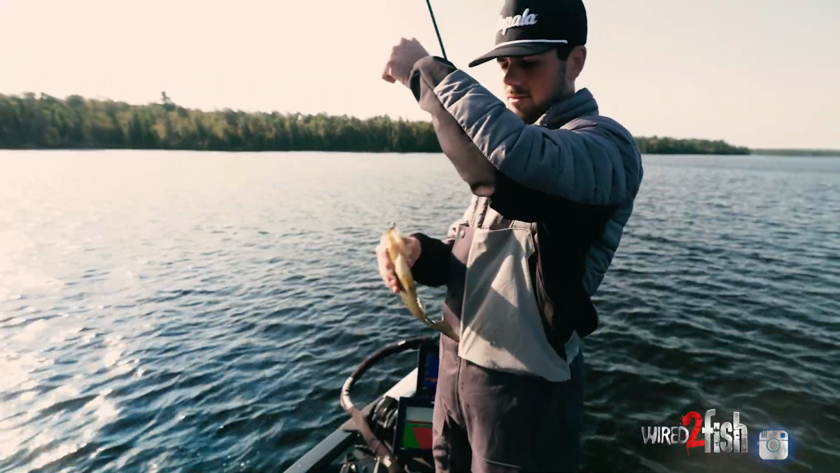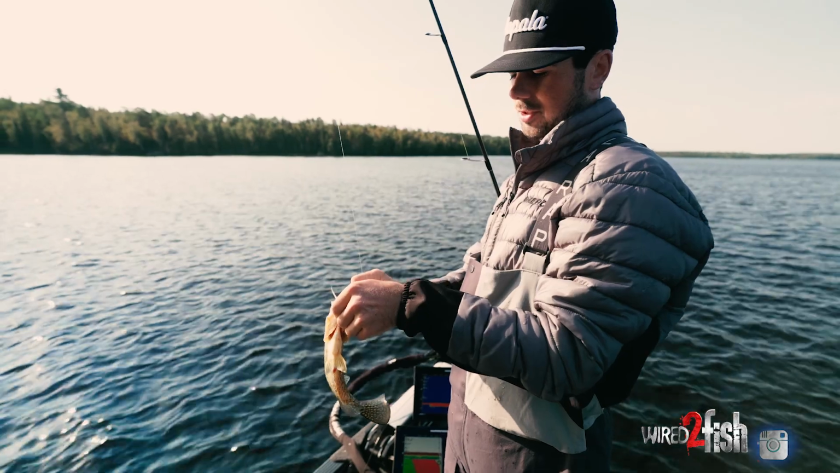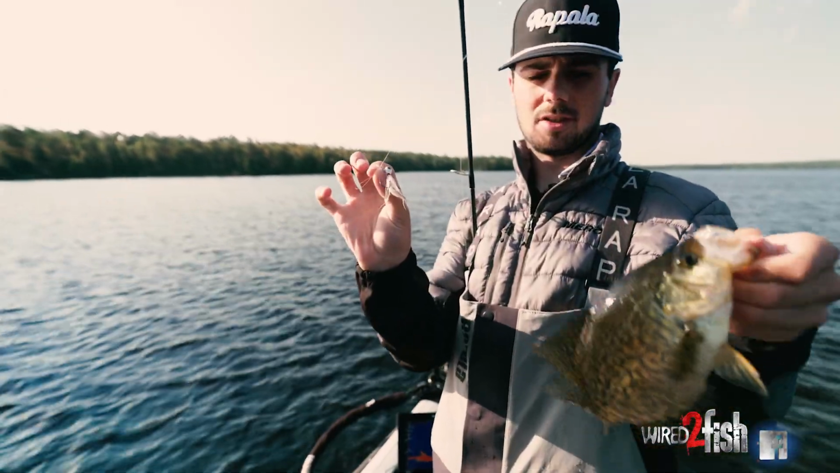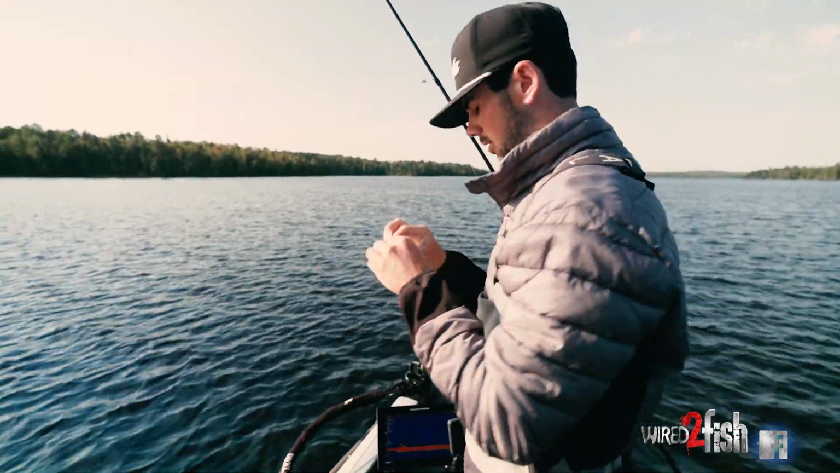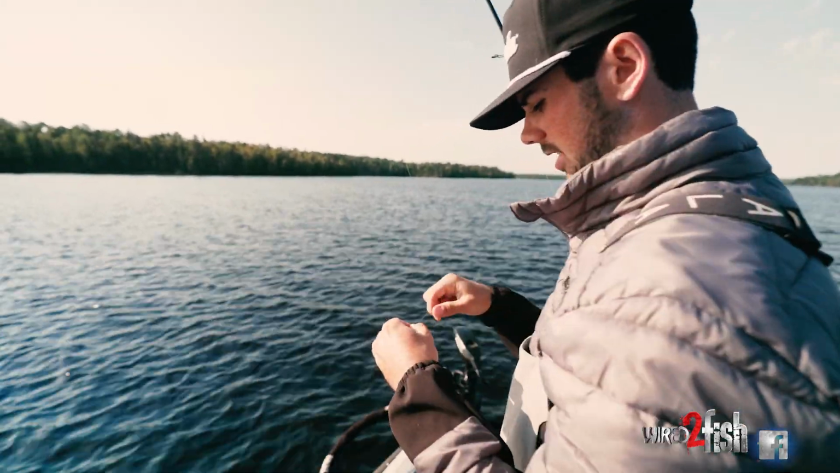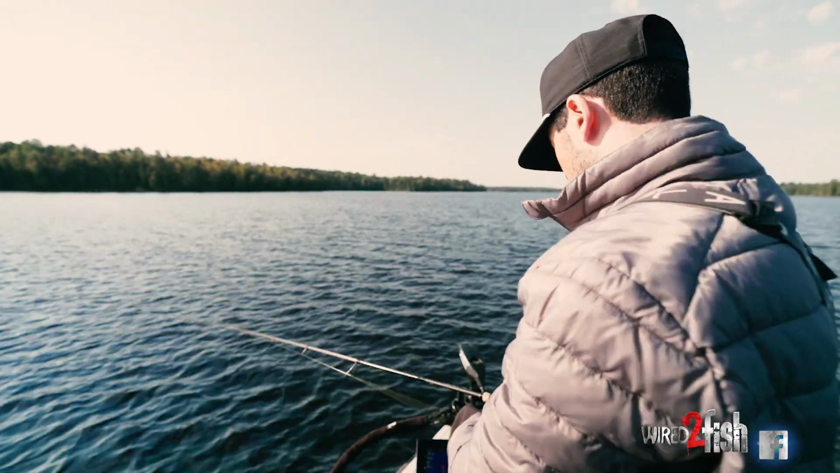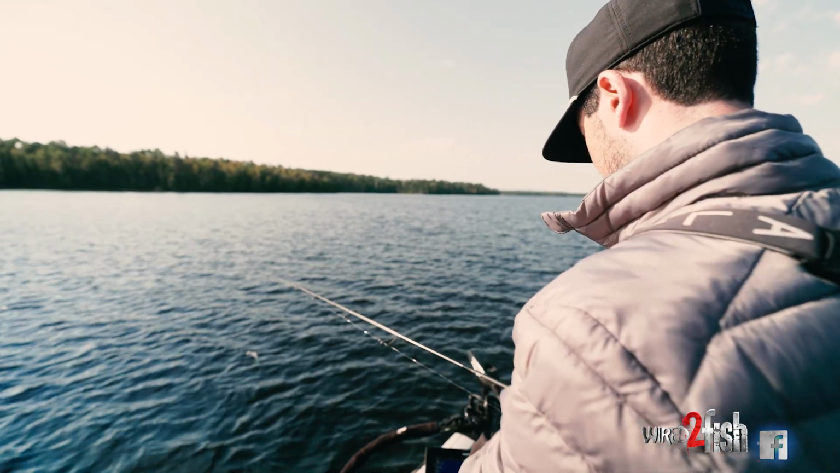Little crappie. The hair jig definitely seems to be the deal today. I don't know if it's just subtle enough, but it's a big enough profile, a couple inches long. Again, that's an 1/8 ounce, so getting down to these fish pretty quick. Not wasting any time. And then, boom, ready to go. Don't have to worry about re-rigging a plastic or anything back in the water.